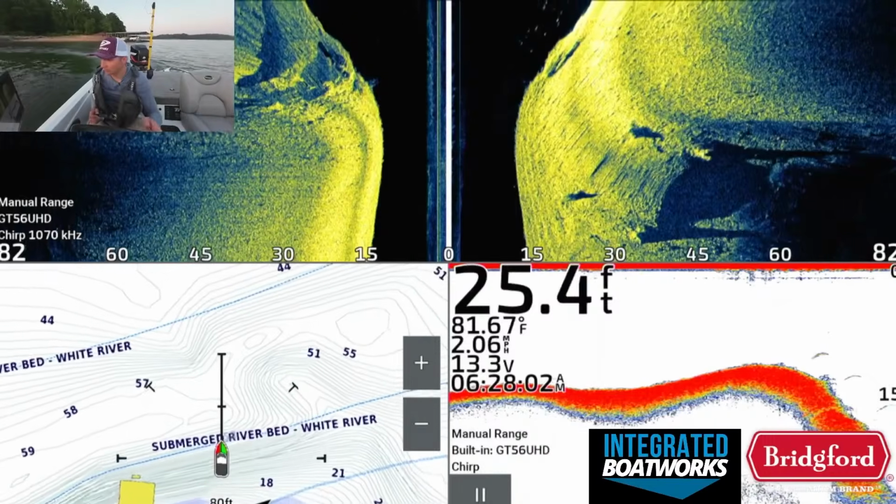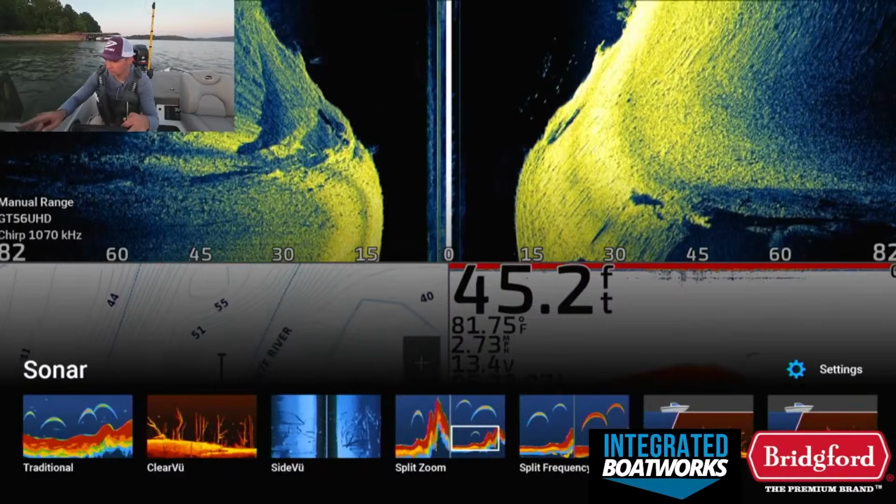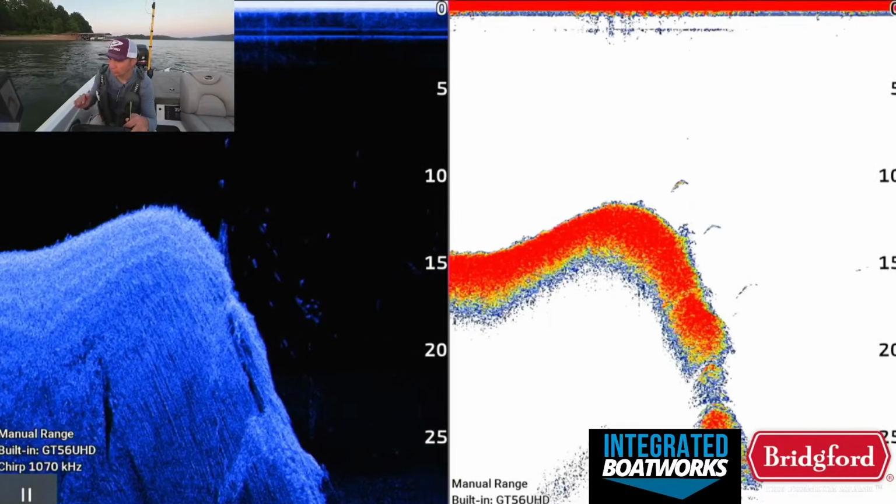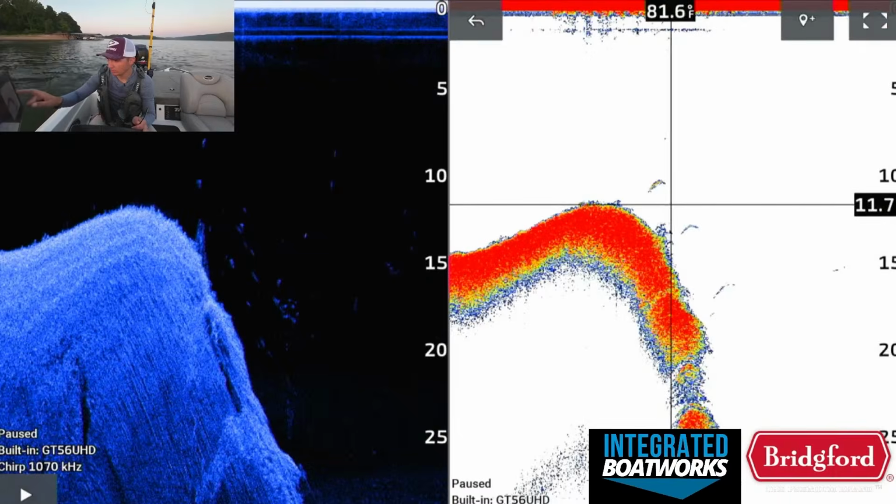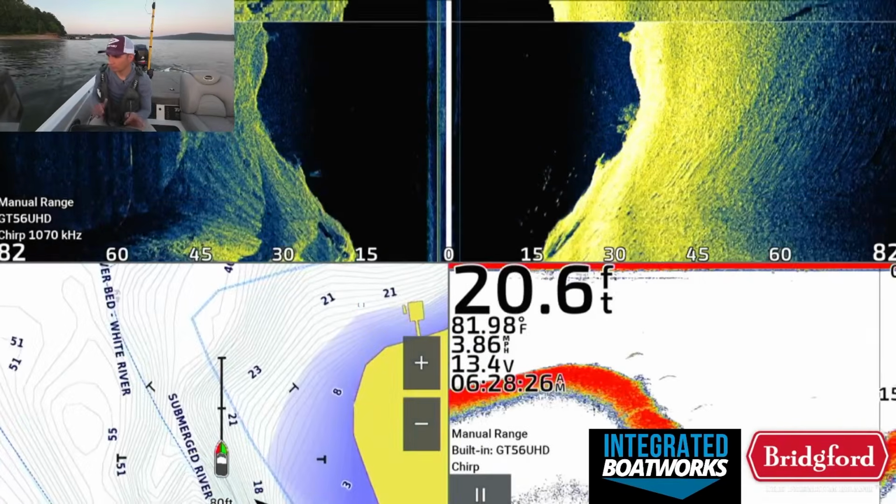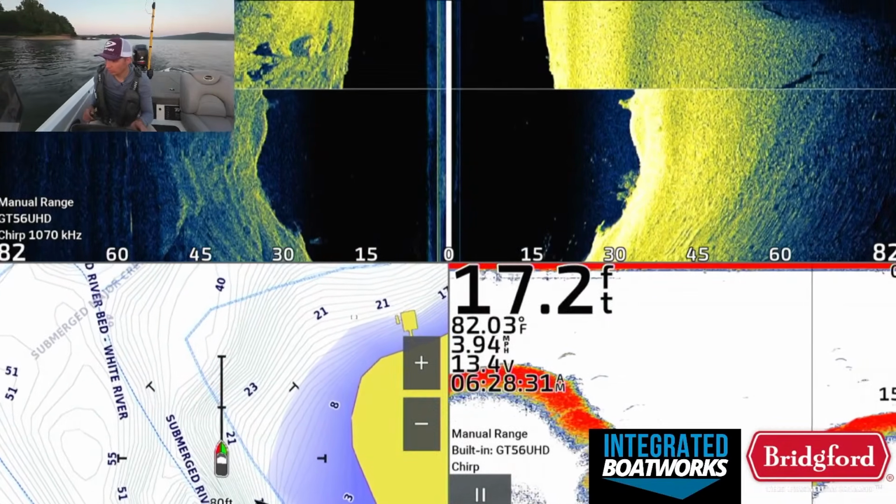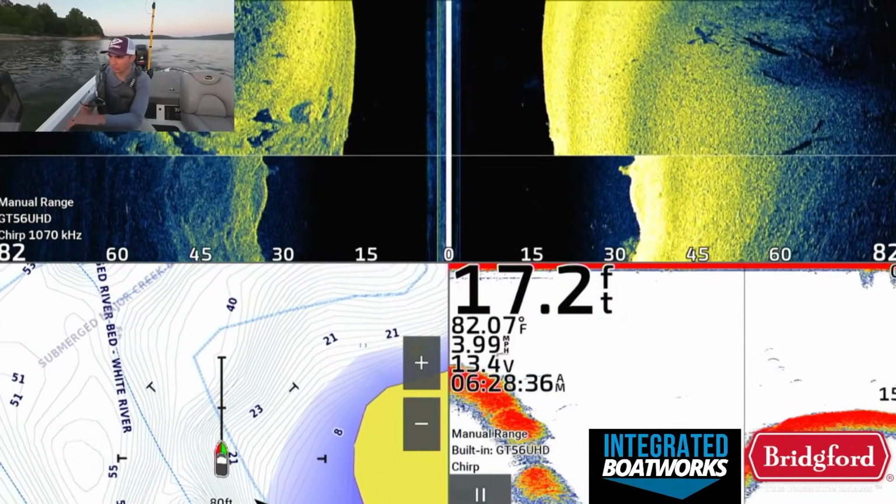There's a school of fish right there though. Let's see here. Where did you go? There's a school of fish right there off that log. Basically right here. We'll mark that. That looked okay. Let's get back here and keep rolling. So there is a school of fish there. There's also a couple fish that are suspended up right here. I need to regraph that again to make sure those fish actually are sitting there.